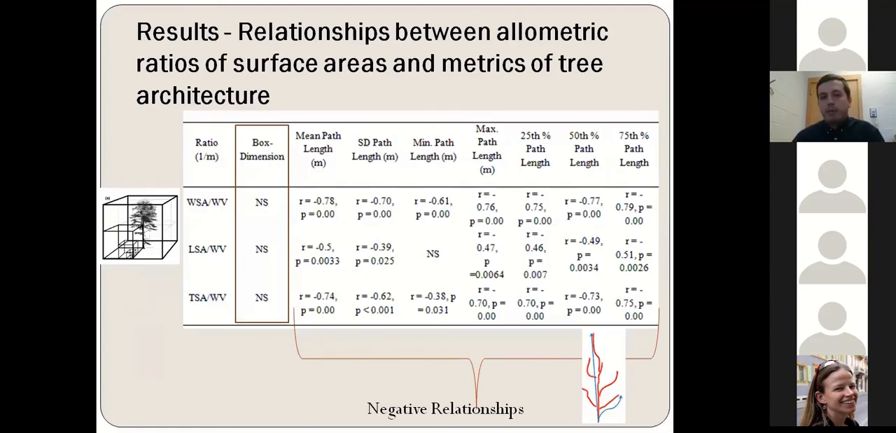Now here in this table, I want to show you how different ratios between the woody surface area and the woody volume, the leaf surface area and the woody volume, and the total surface area and the woody volume relate to all these tree structural metrics that we computed. So no relationship was found between these ratios and the box dimension. We do not have an exact explanation or hypothesis at the moment for why they were not related, but we also conducted some additional experiments in a different study to better understand the nature of the box dimension metric.